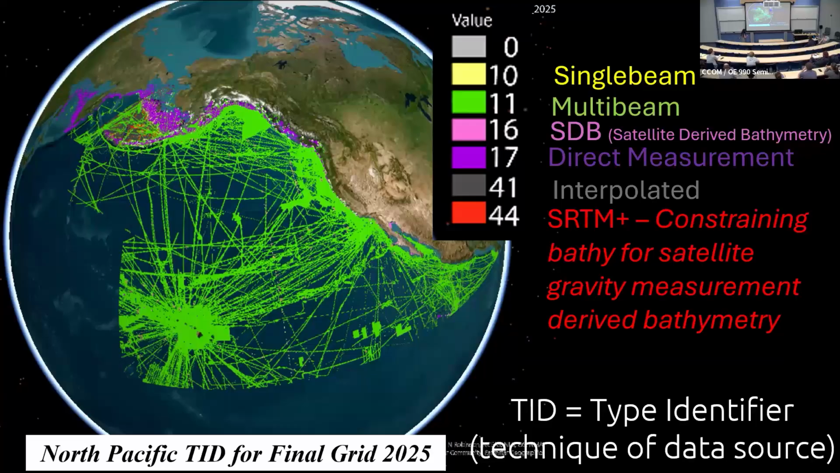What goes in between is directly SRTM plus, but the red is showing where we've tried to bring through the direct measurements that have been constraining this SRTM plus grid. And so we don't write over them where we don't want to. So we try to interpolate.